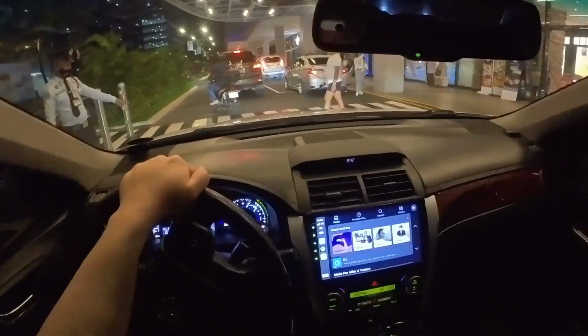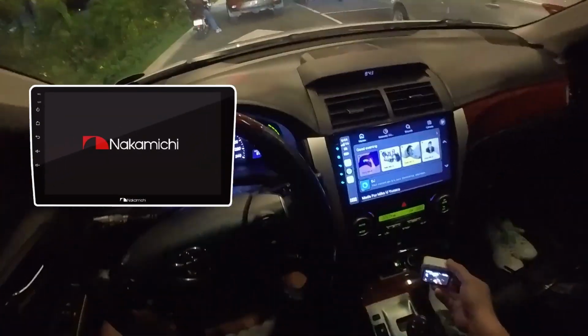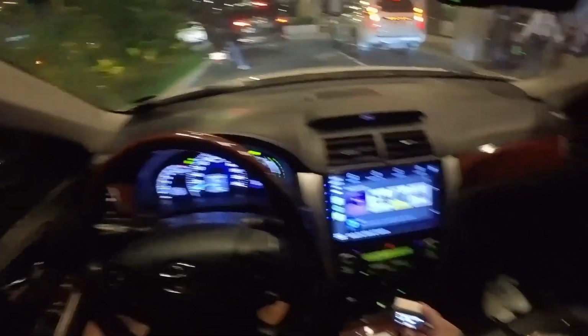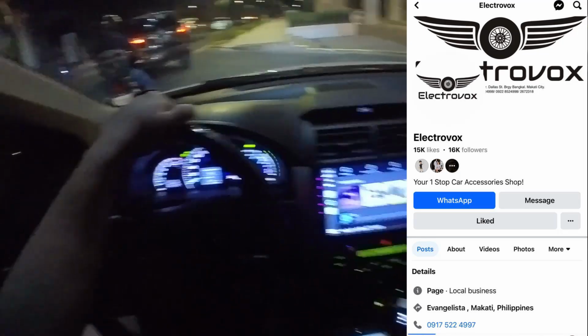And yeah, I only upgraded the radio, as you can see. So I got the Nakamichi, I think it's pronounced, 10-inch. I got this at Electrovox. Thanks Electrovox also for giving me a discount.